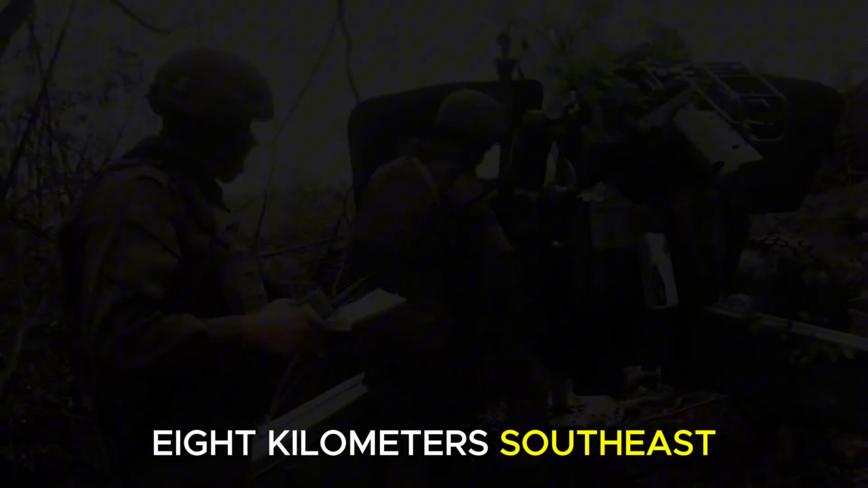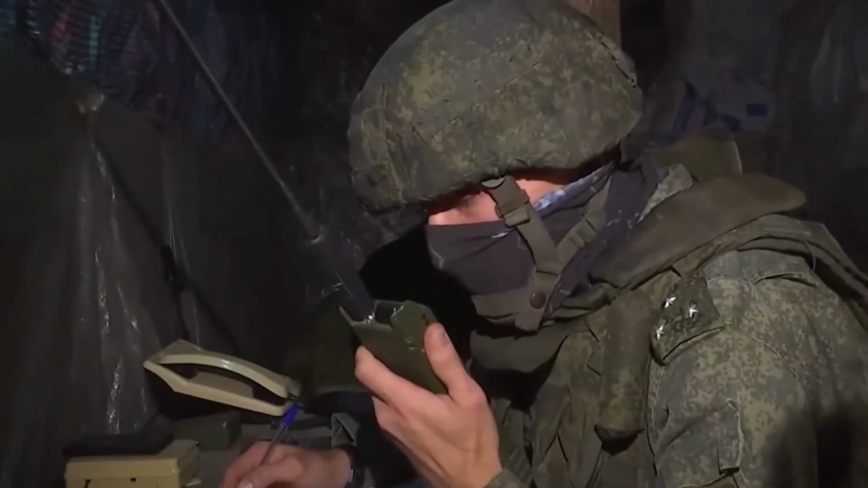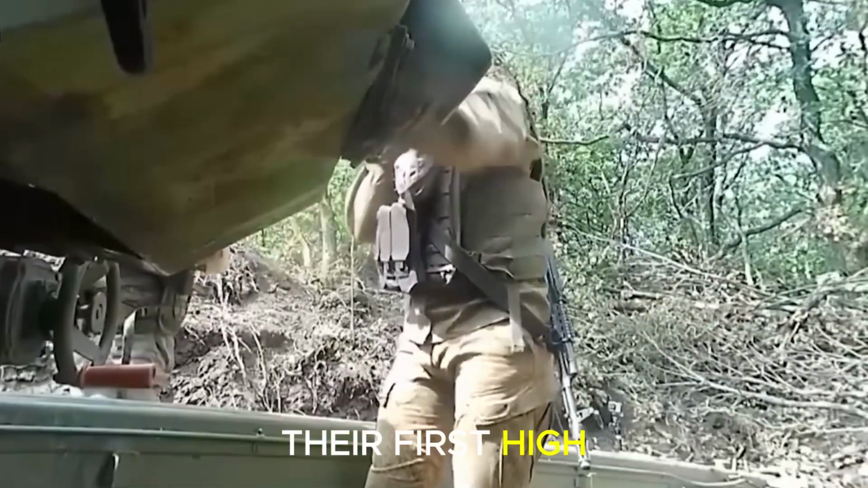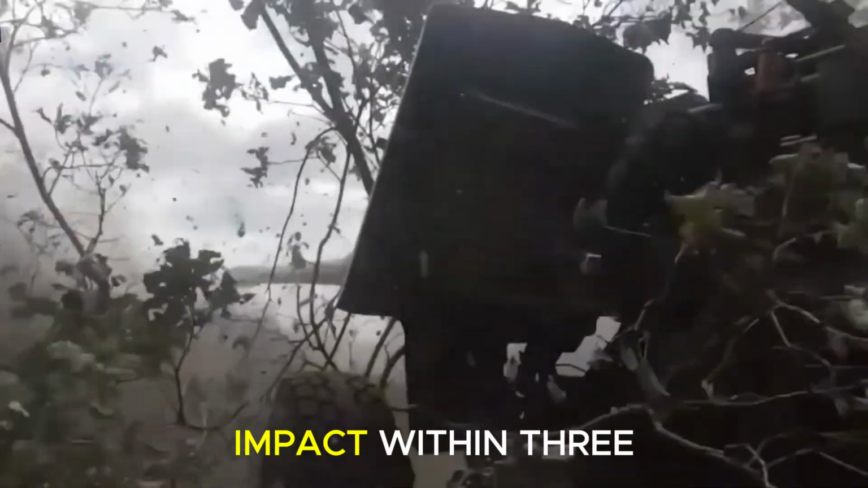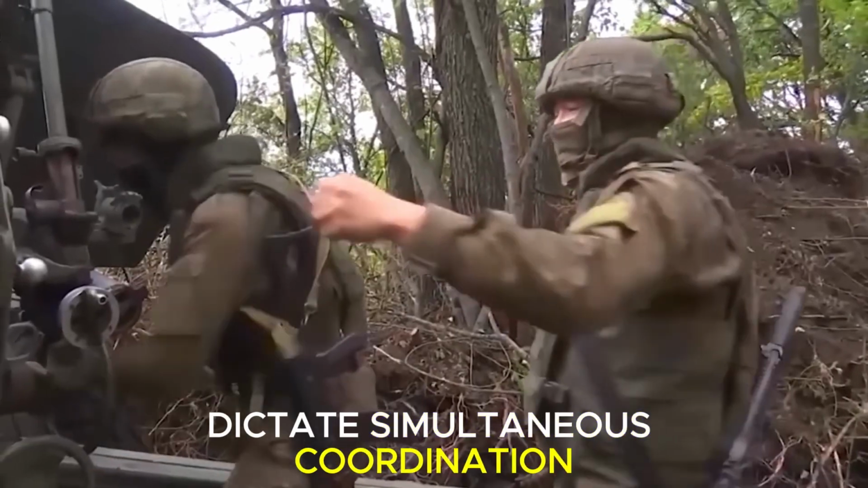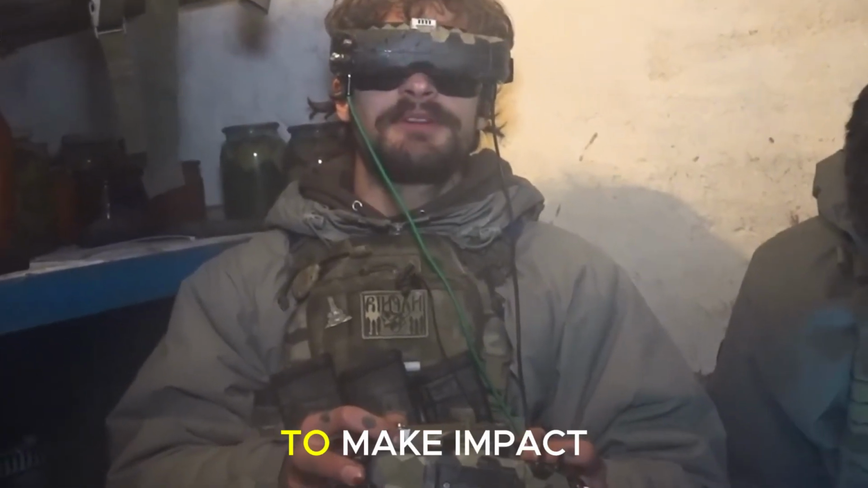8 kilometers southeast, a howitzer crew received the fire mission. At a sustained fire rate of 5 rounds per minute, their first high-explosive shells would impact within 3 minutes, but modern tactics dictate simultaneous coordination. The drone operators did not wait for the artillery to make impact.